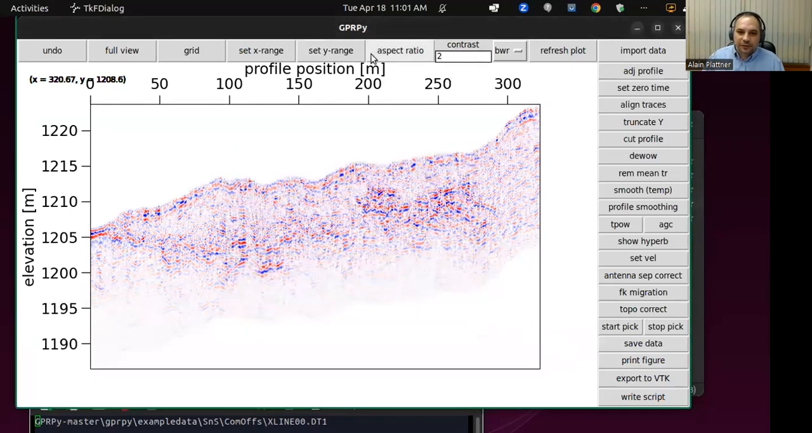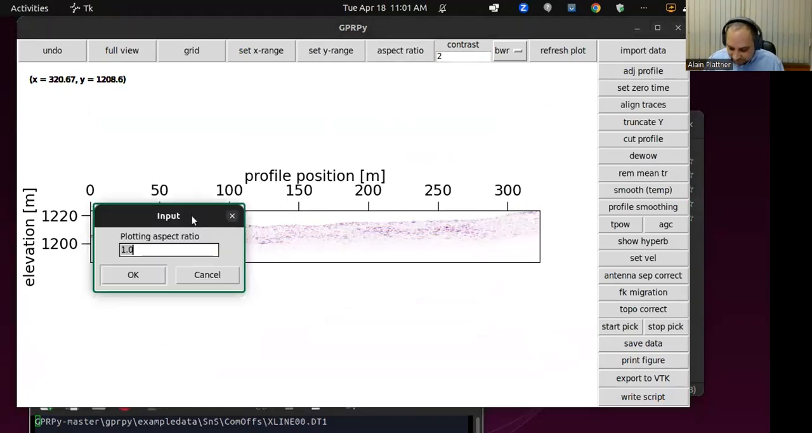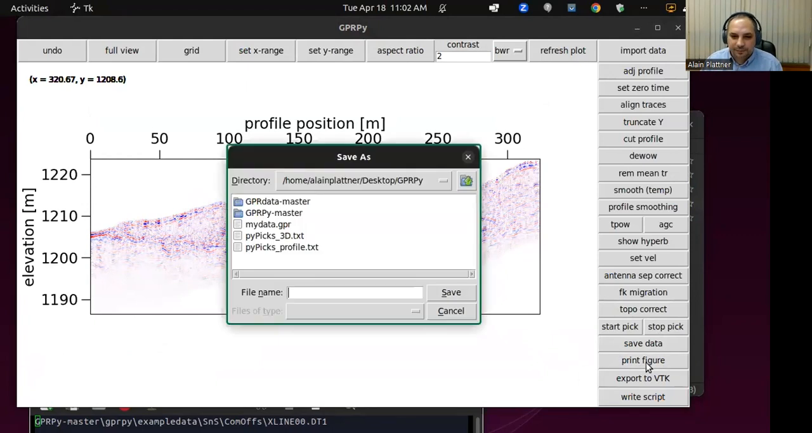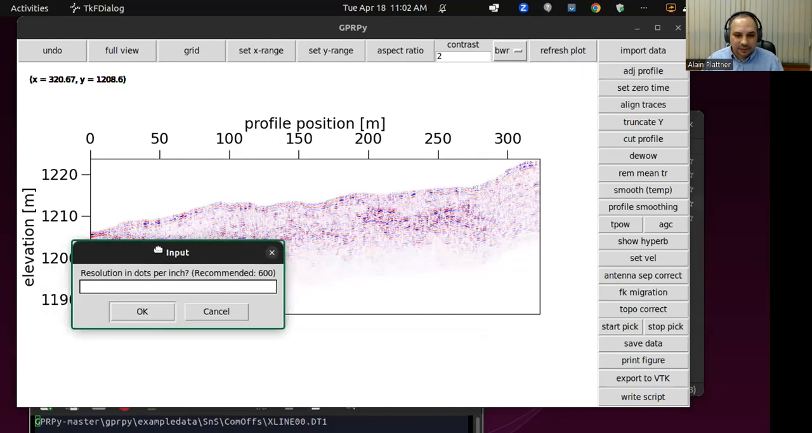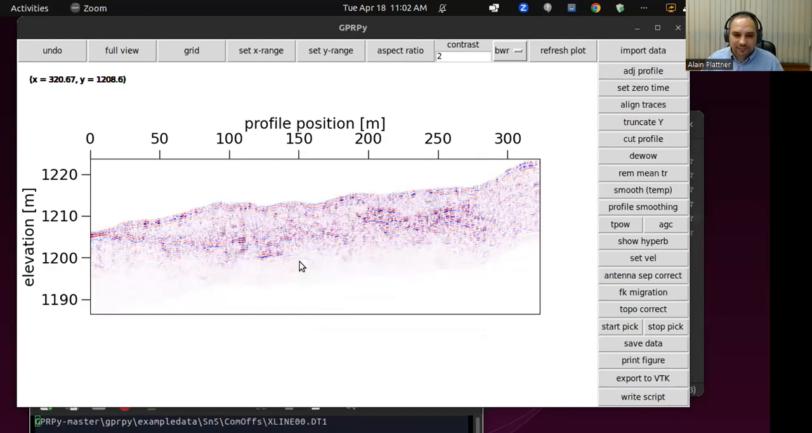Well, maybe we actually first want to set the aspect ratio to 1, or maybe 1 is actually not that great. We don't see that much, so let's maybe set it to 3-fold stretching of the y-axis. And yep, we can print the figure. It will ask you about resolution. The higher the resolution, the more data, but the more memory it will use, but it will also look nicer. Just picked 400.